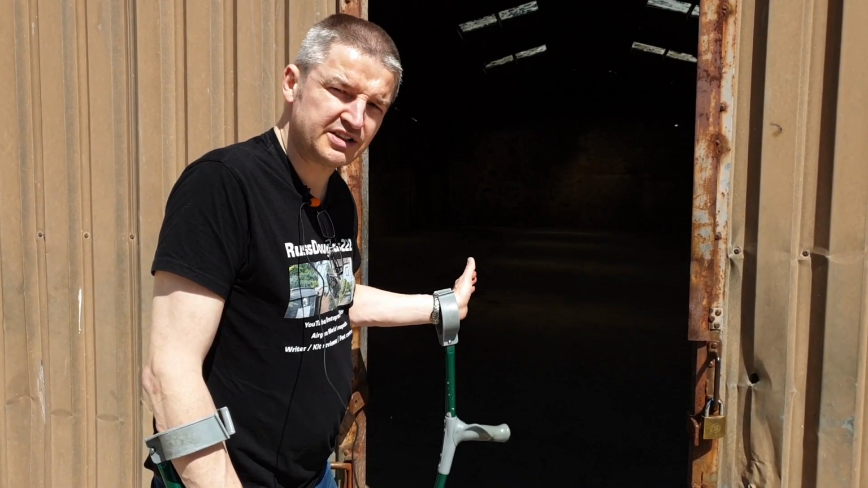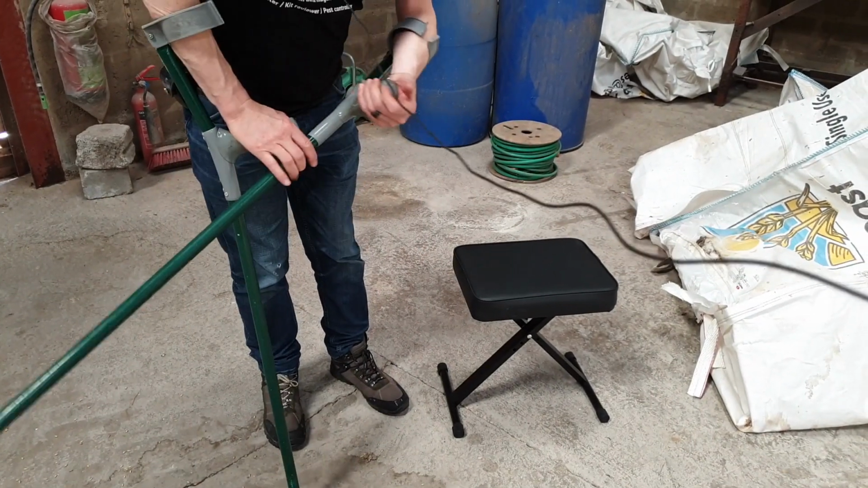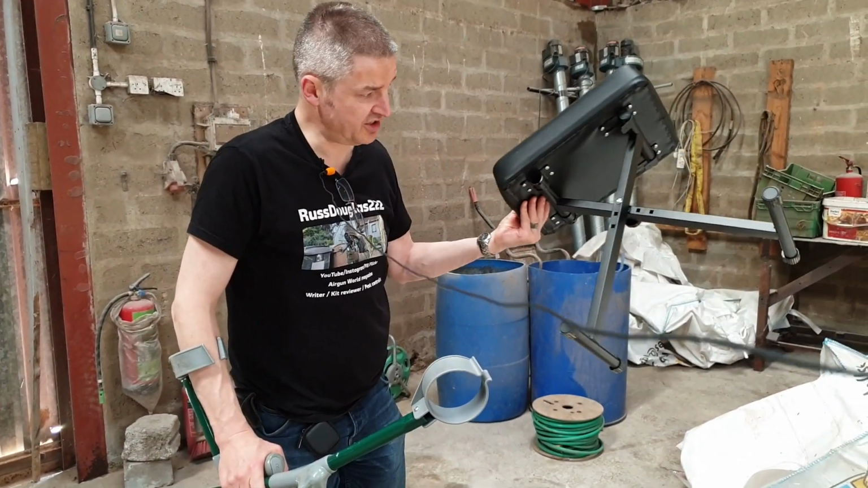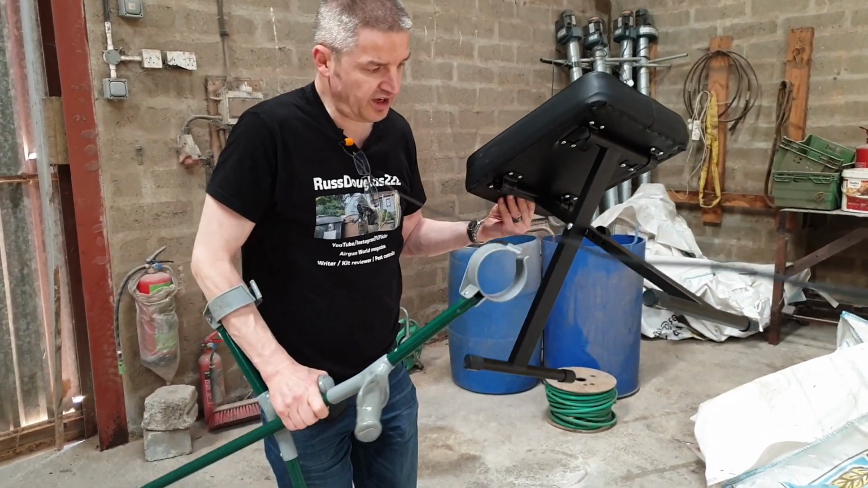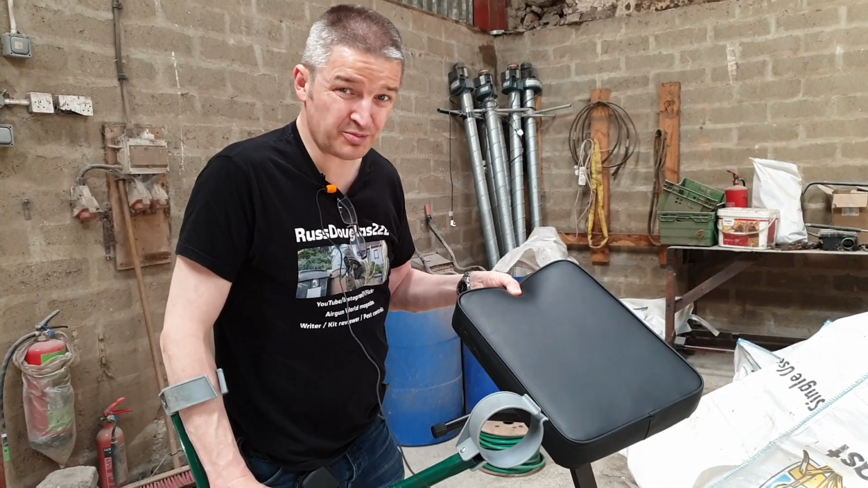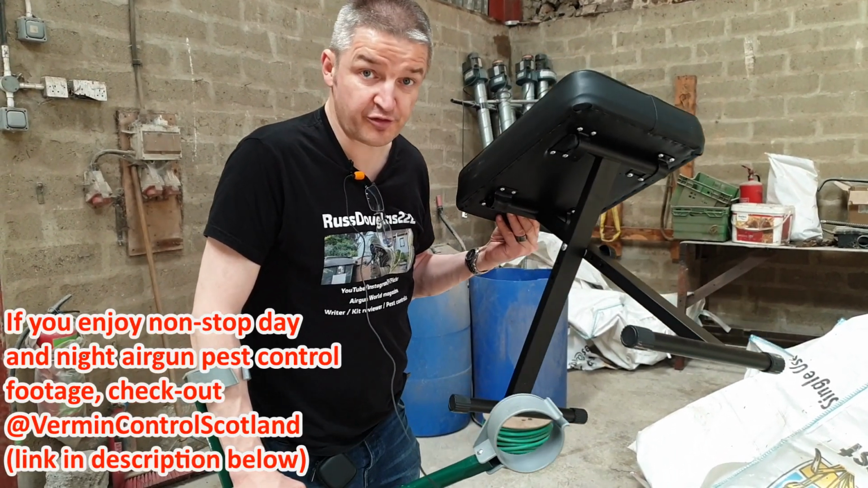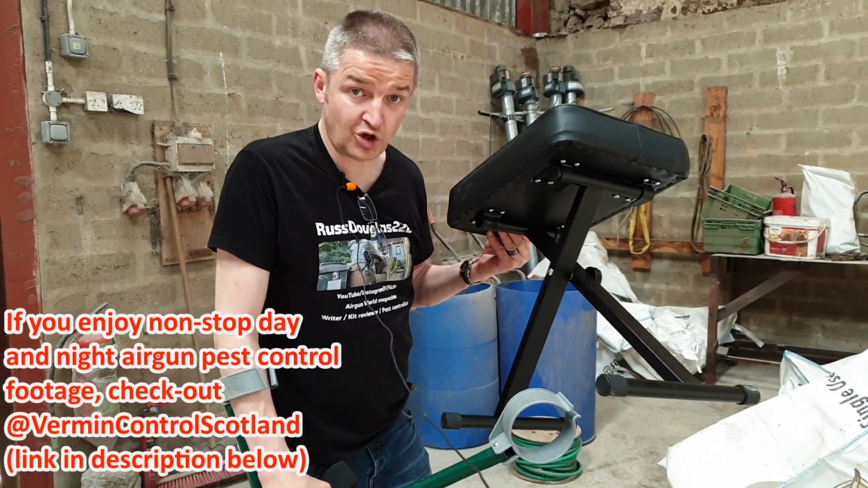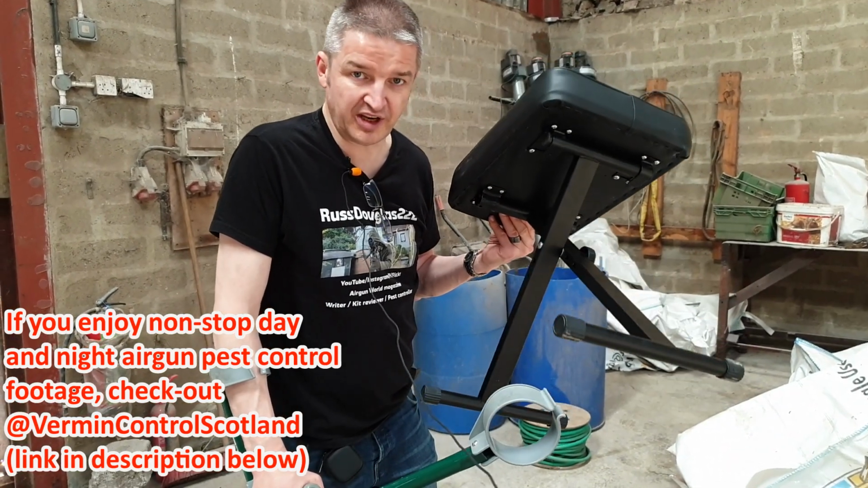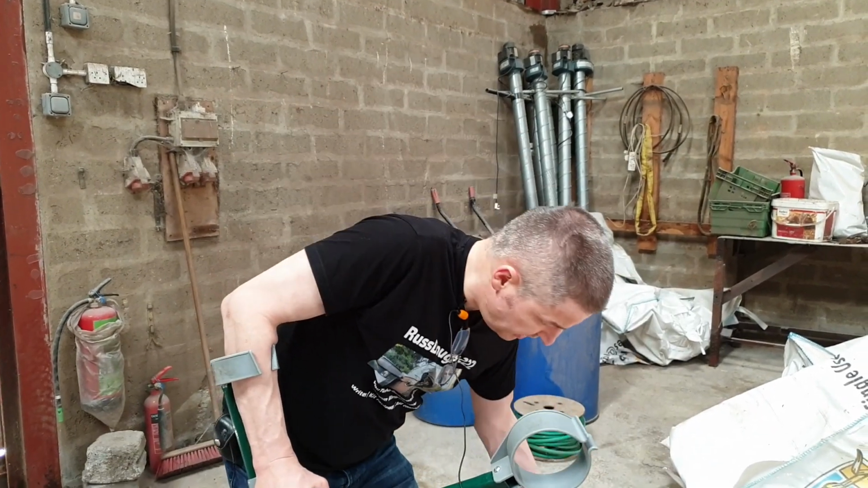Let me show you my new seat. So here we are, the new seat is very light, as you can see. 3 different height adjustments, and it folds flat. It's not waterproof, and I won't be using this one if I rejoin Stuart from Vermin Control Scotland channel at his undisclosed location to shoot more hordes of rats, because I do not want to be in 6 inches of mud. But it's perfect for this location.